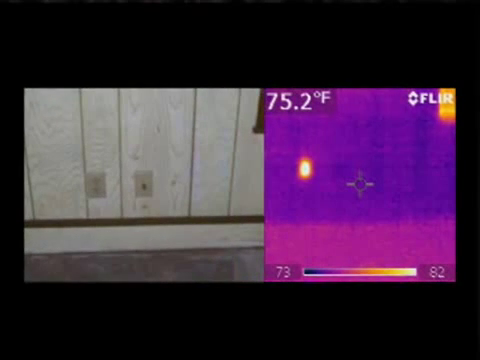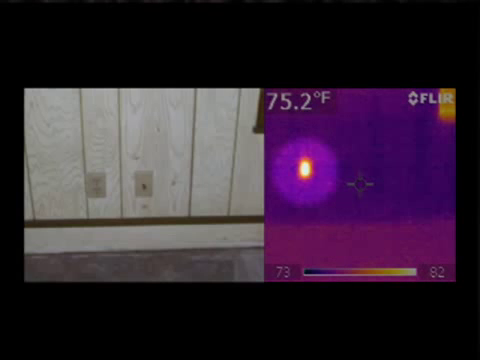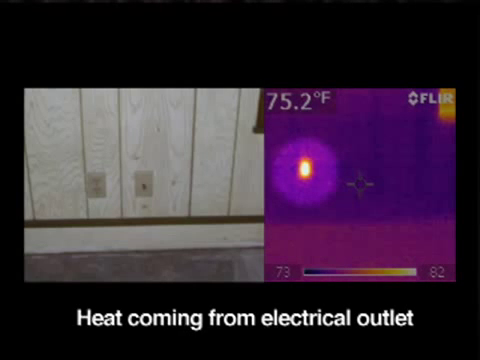Again, we see the next image. Here's a photograph of a normal wall plug. It looks like nothing's going on in the actual photograph on the left. On the right side, we see a hot spot in the plug. And with further examination, we were able to tell that there was indeed some resistance and that there was heat building up in the electrical circuit, and there was indeed some things that needed to be repaired before that turned into an electrical issue that could have been a very severe safety issue.